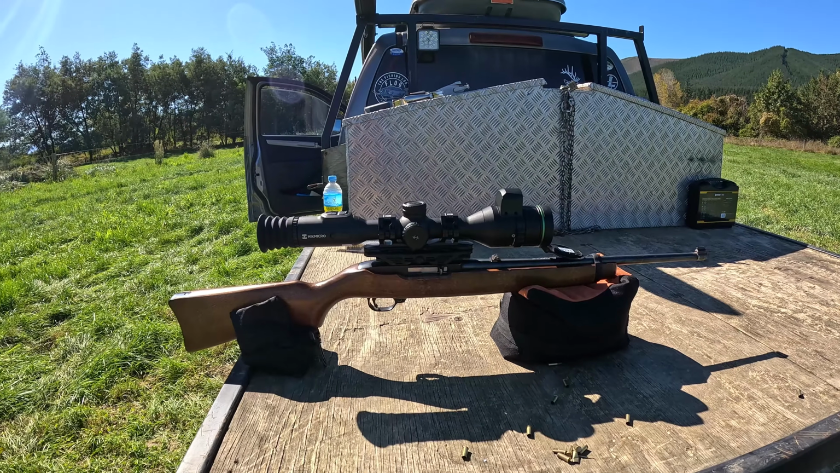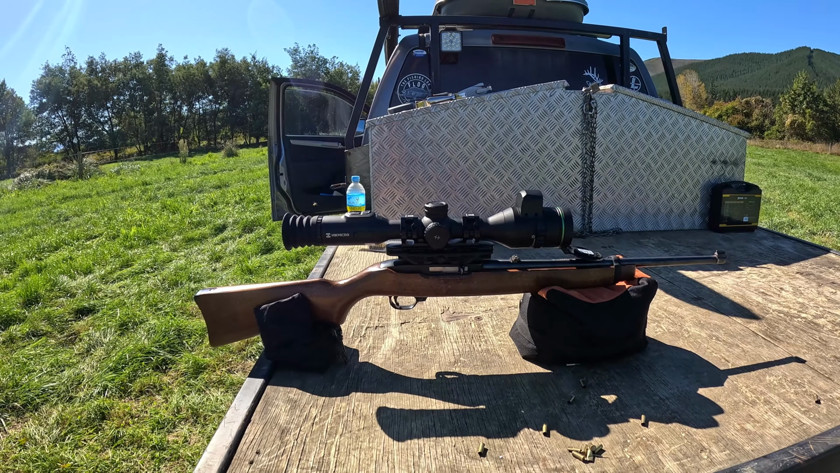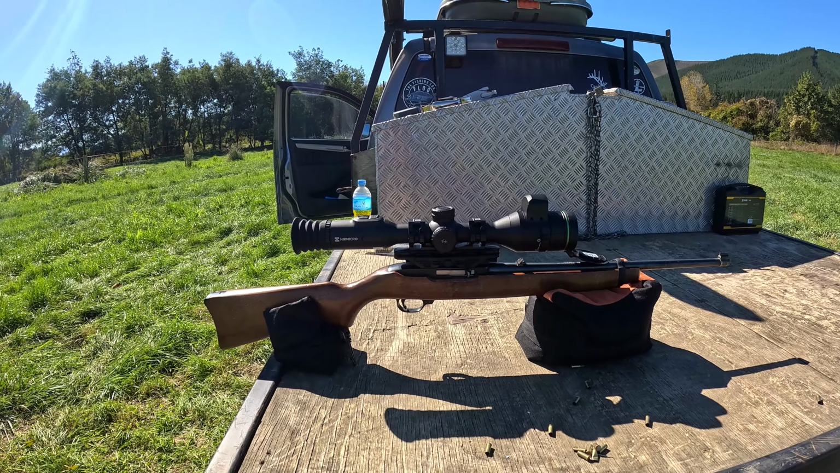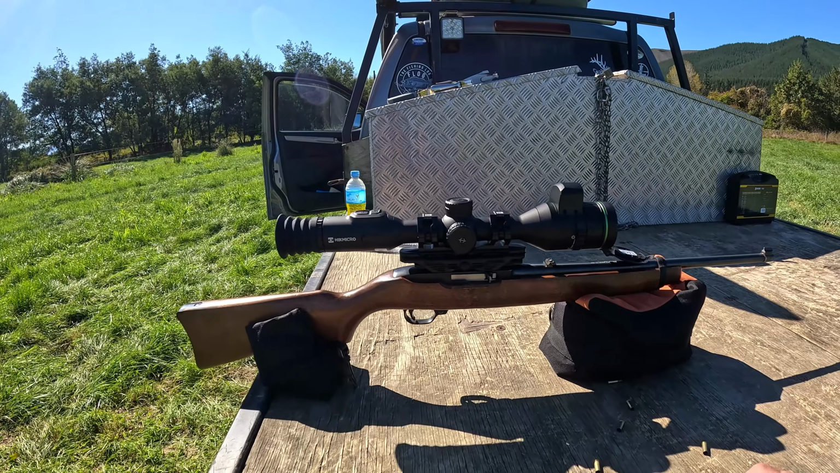So I've obviously shown you a bit of footage live streaming through the app, so you can see the clarity and how clear this thing is shooting during the day. Chuffed with how that all turned out. It took me a while, like I was saying, working out why my shots were very inconsistent, and it ended up being the suppressor. So after taking it off and sorting things out, she's just humming, which is good.